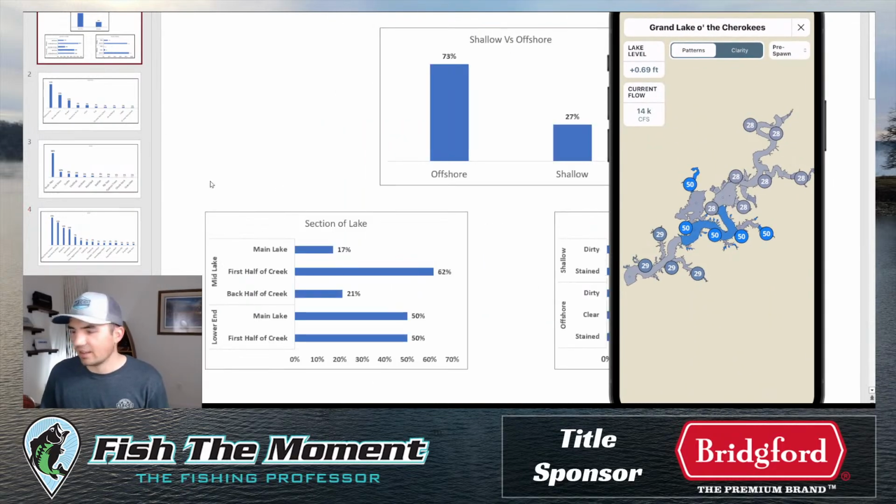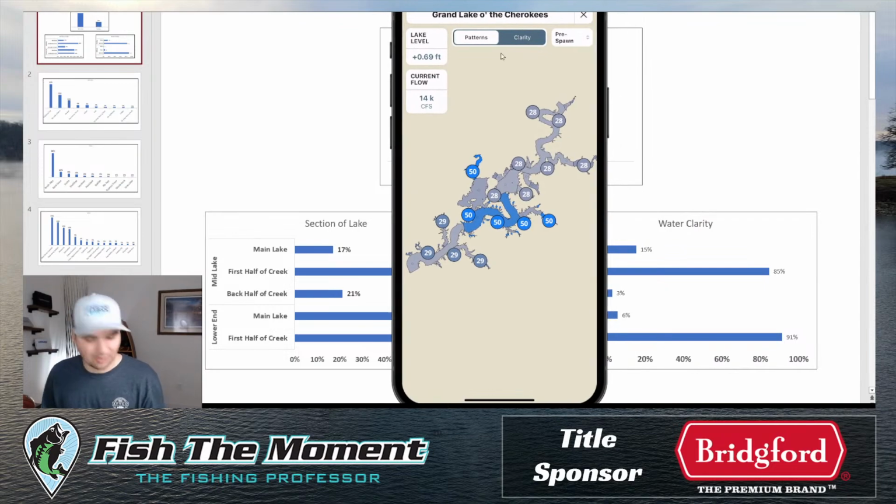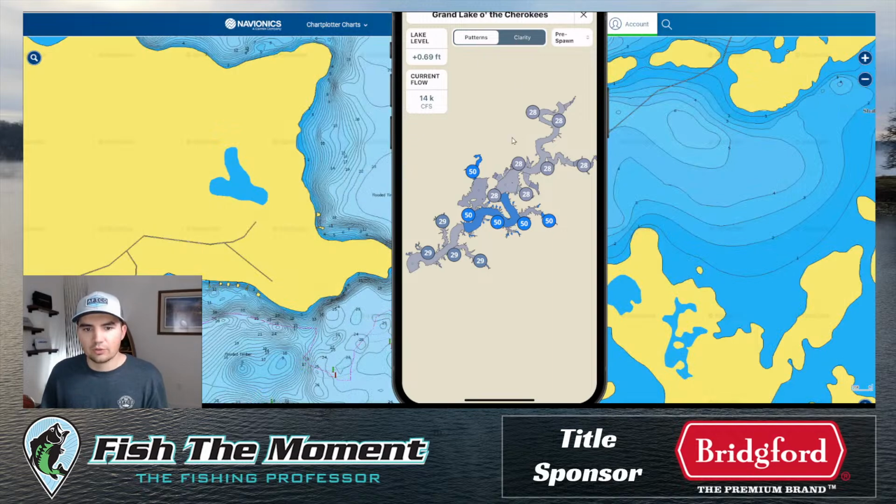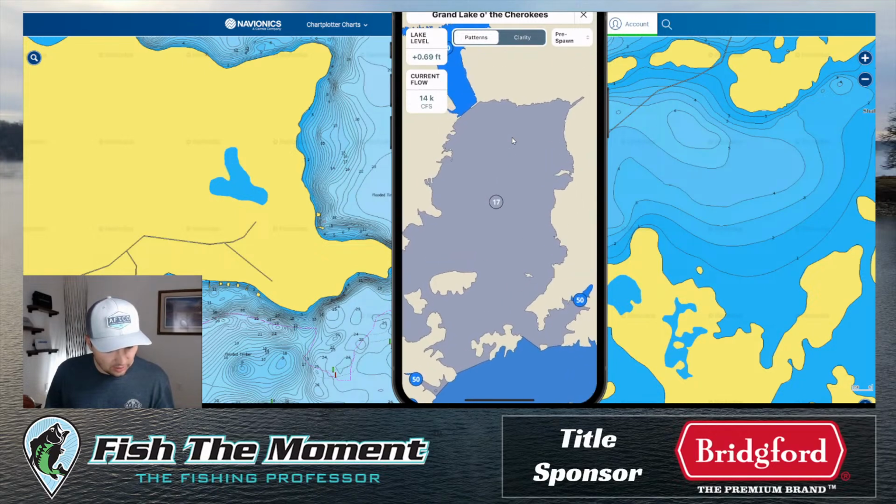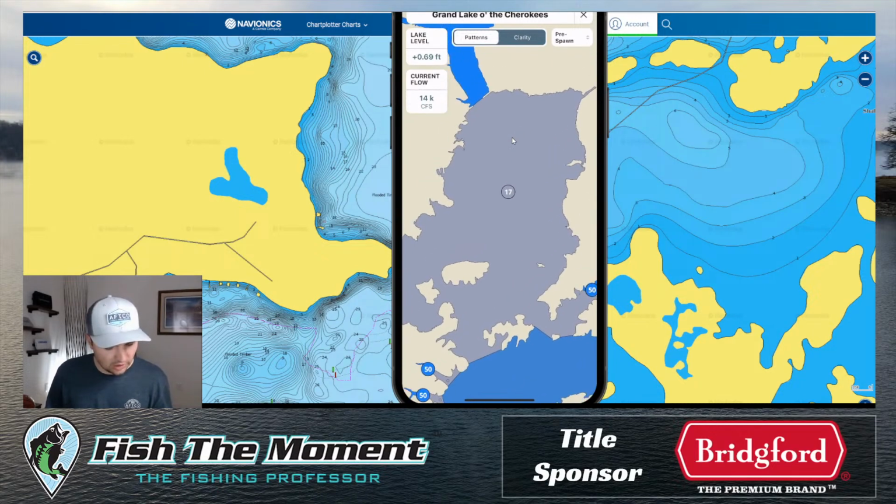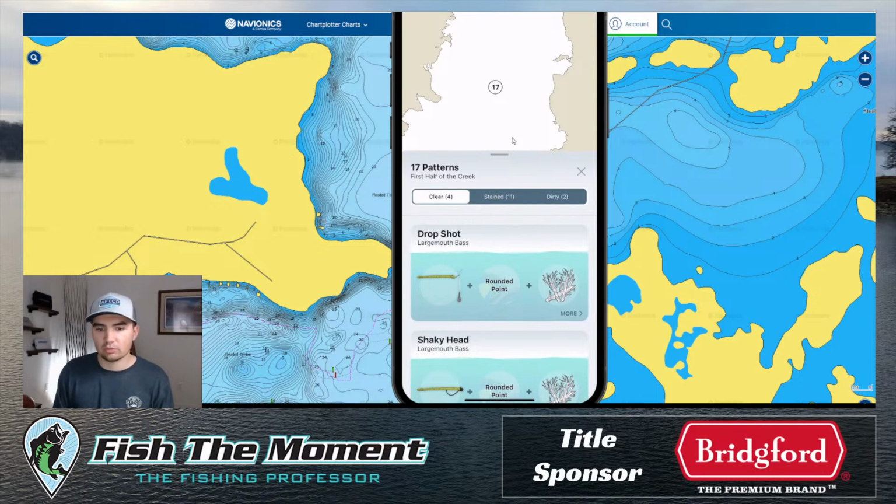all of this data that I was showing on the screen is now visible in the Deep Dive app with this map view. We don't have this chart view here like we have specifically here. We're going to work on that here in the future, but we don't have that out right now. But what you can do is you can actually browse all these patterns, for example, on like a Grand Lake, and you can scroll in here and you can see, for example, in the first half of Horse Creek here, what are proven tournament patterns that guys have used to finish in a top 10 on lakes that have very similar characteristics to Grand Lake or actual tournaments from Grand Lake.